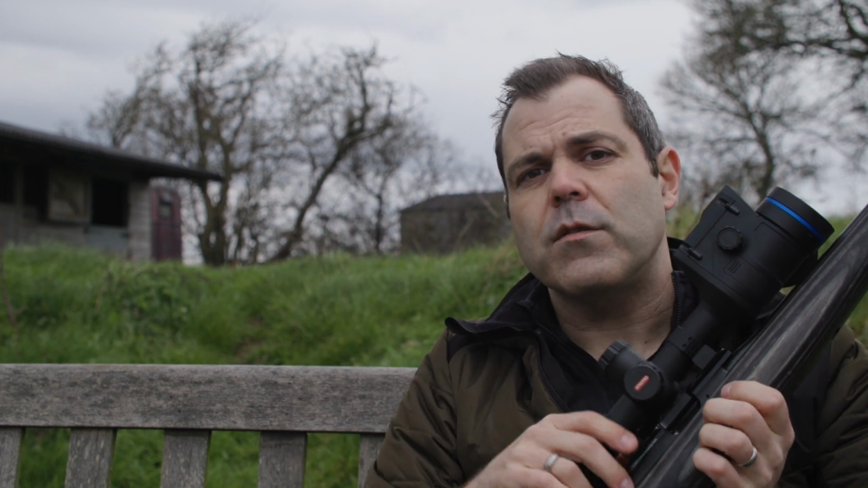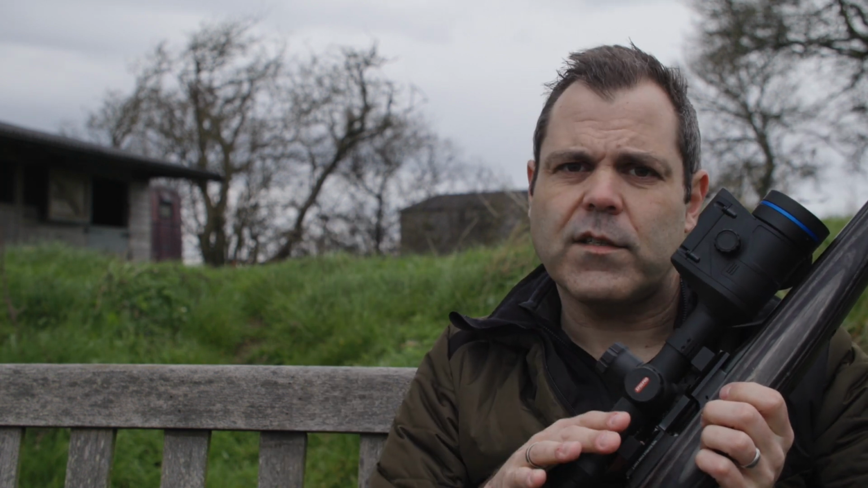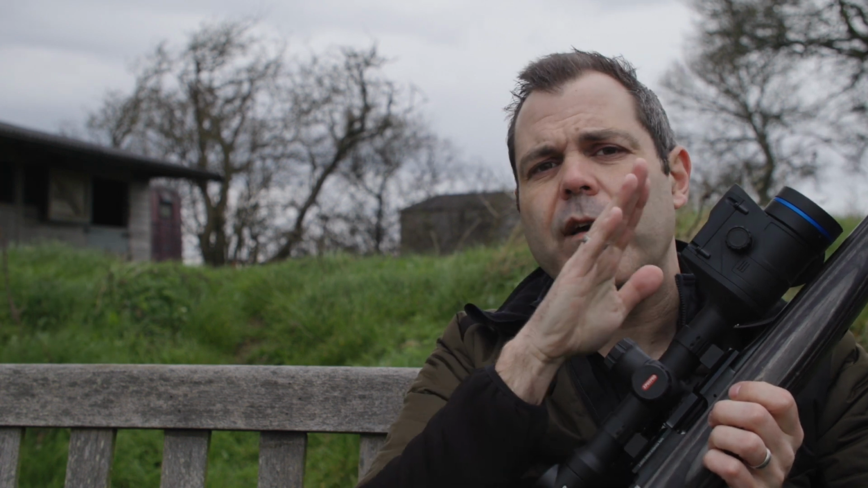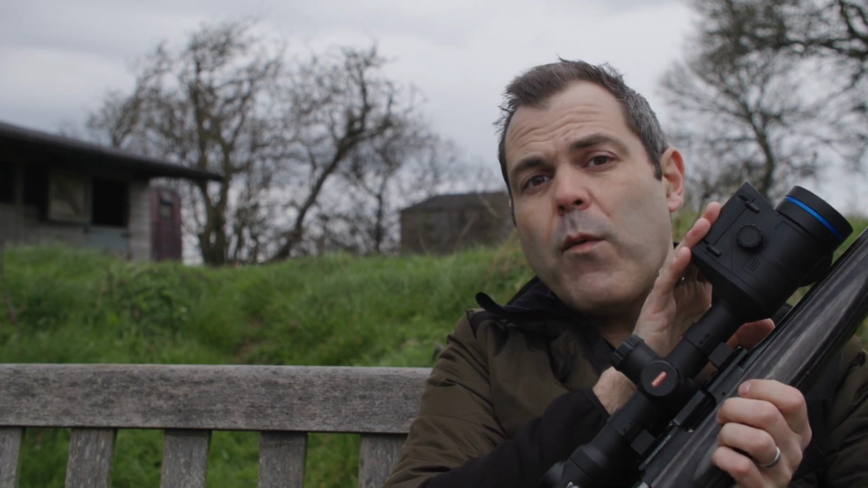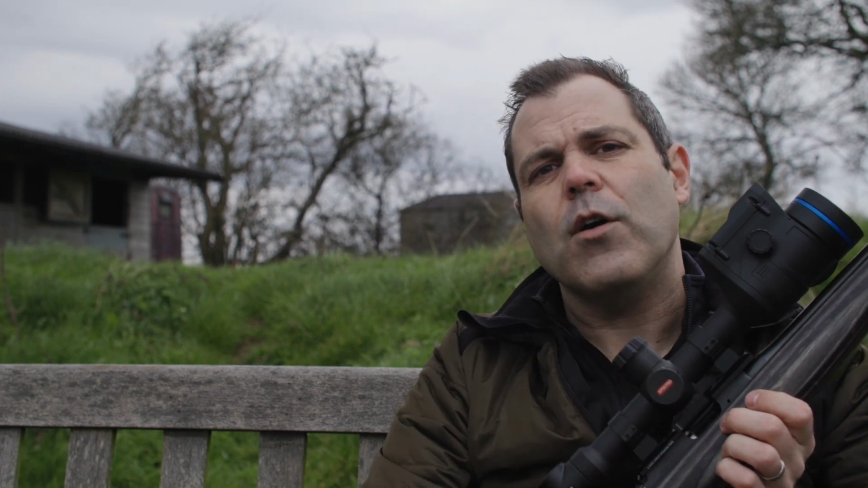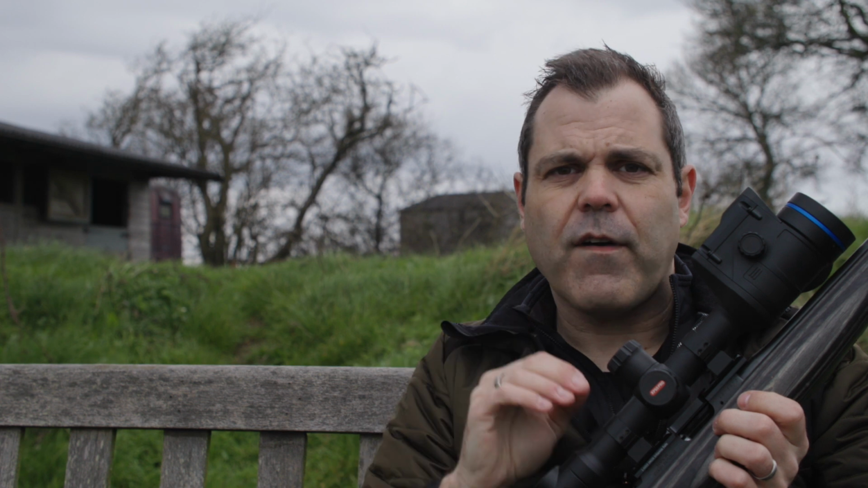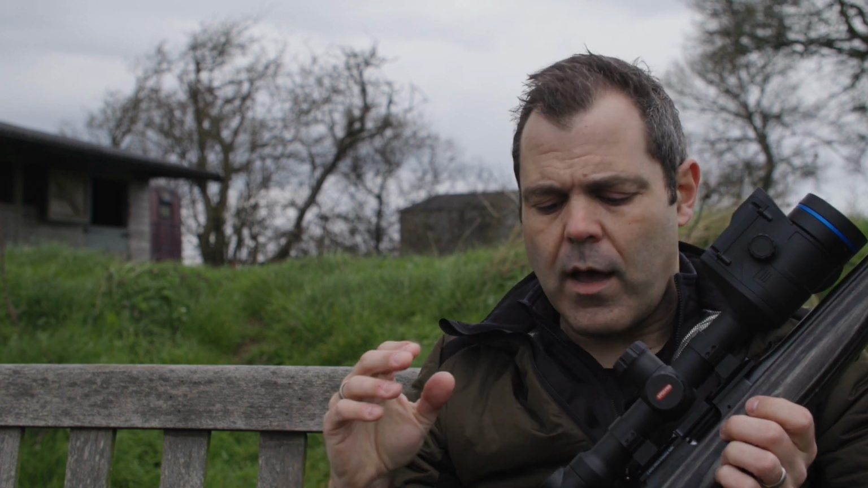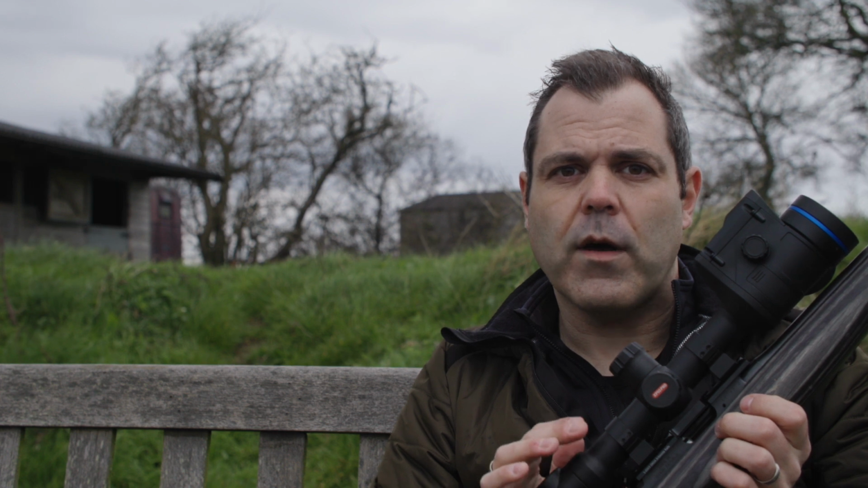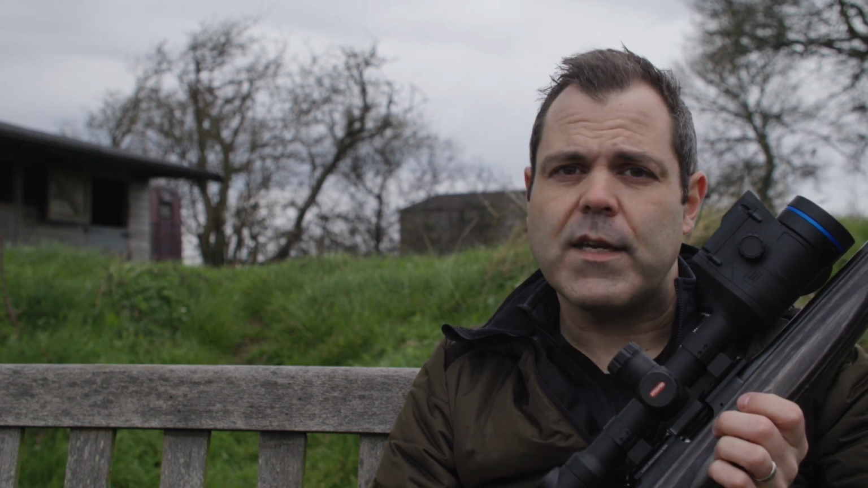The Thermion 2 has always been a fantastic thermal rifle scope. The addition of the LRF is a really welcome addition. The actual way it operates and the ease in which it operates makes it very, very straightforward to use, and quite frankly an absolute joy to use out in the field as well. So yeah, thoroughly recommend it.